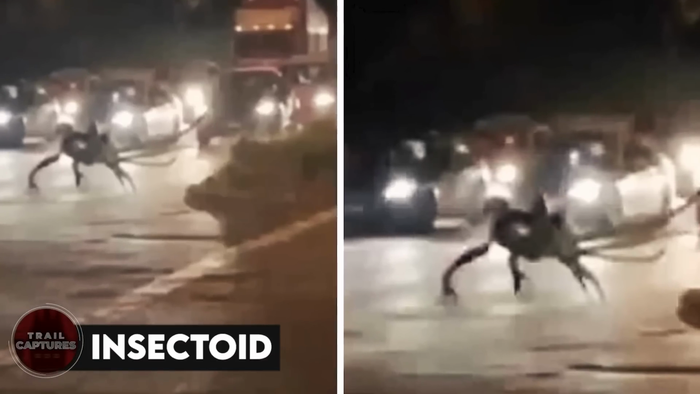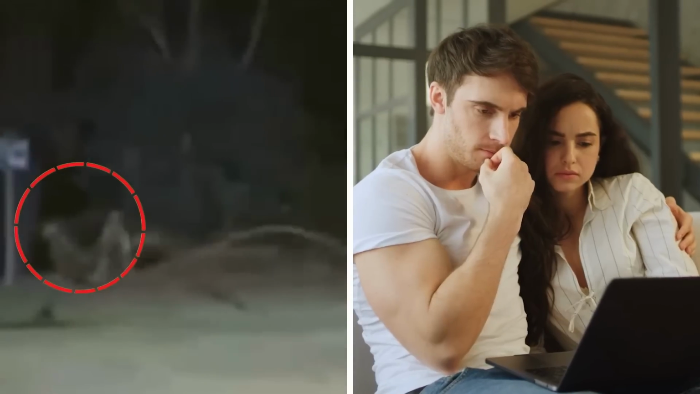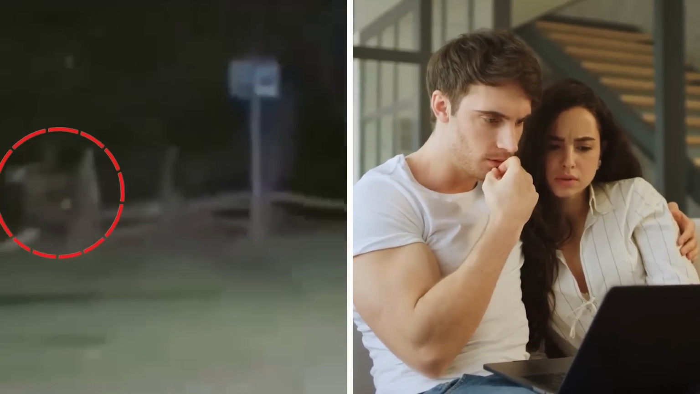Insectoid. On the 12th of May, 2023, a huge insectoid was recorded lurking on the road of Mexico. People got all freaked out upon seeing such a thing. And the weirdest thing is that the creature wasn't somewhere hidden in the dark or anything. Instead, it was out in the streets, in front of the traffic, and everywhere. Was it real? And if it was, then God knows what's gonna come next.